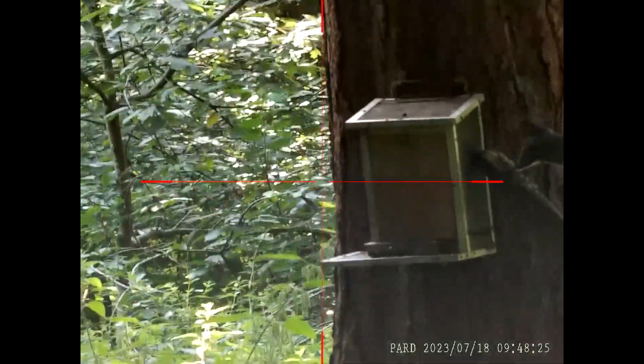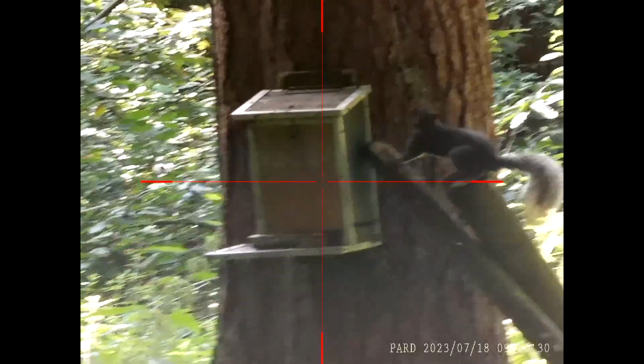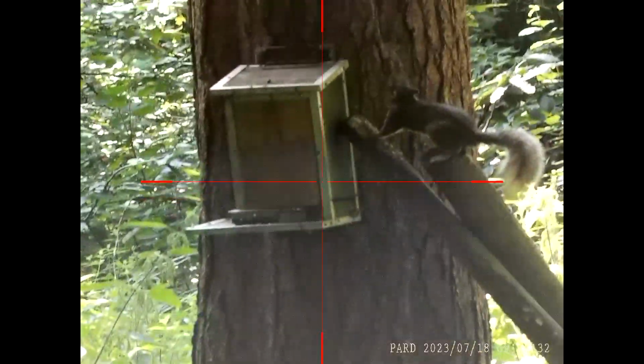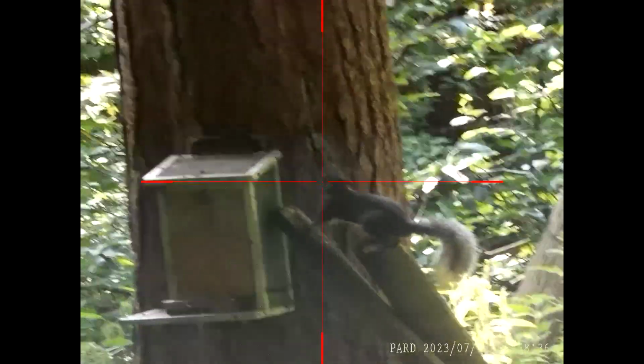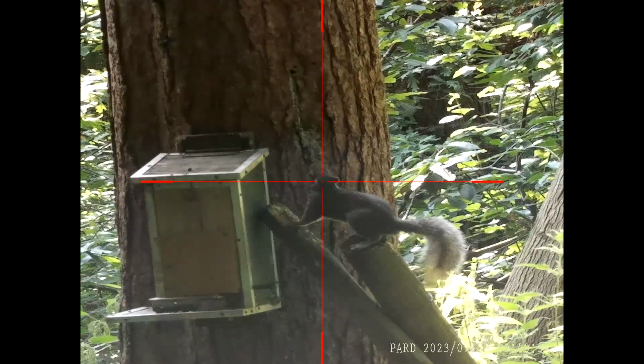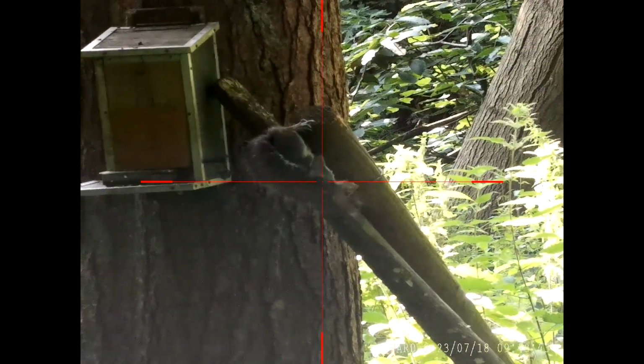I know there's one there somewhere. I saw it coming down the tree. Ah yes, here it is. There must be another squirrel up the tree looking at this. It's definitely up there looking at something. Waited a little bit too long.